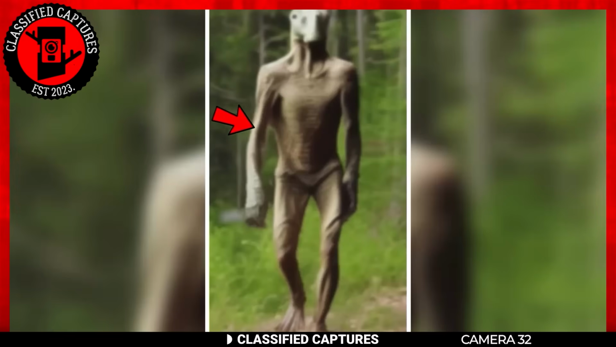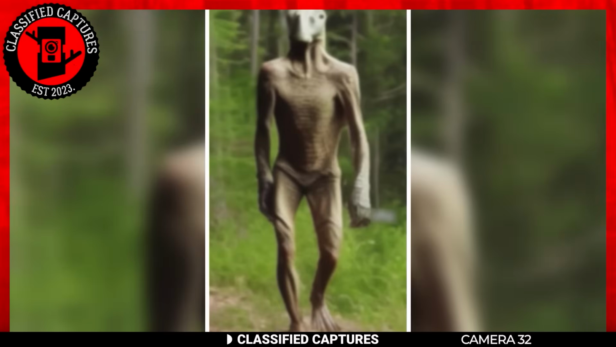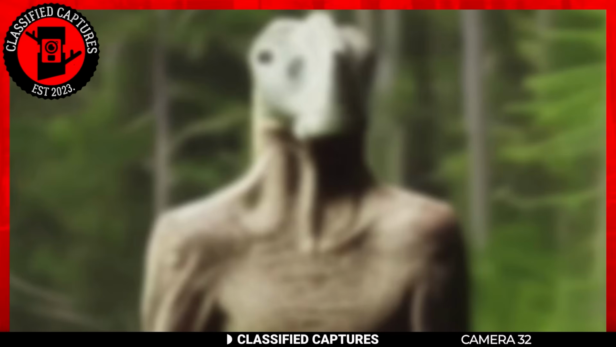Let's talk about this interesting photo. A hiker was out in the woods when he stumbled upon something truly out of the ordinary. Instead of running away, he hid and snapped a pic of the bizarre creature he had encountered.